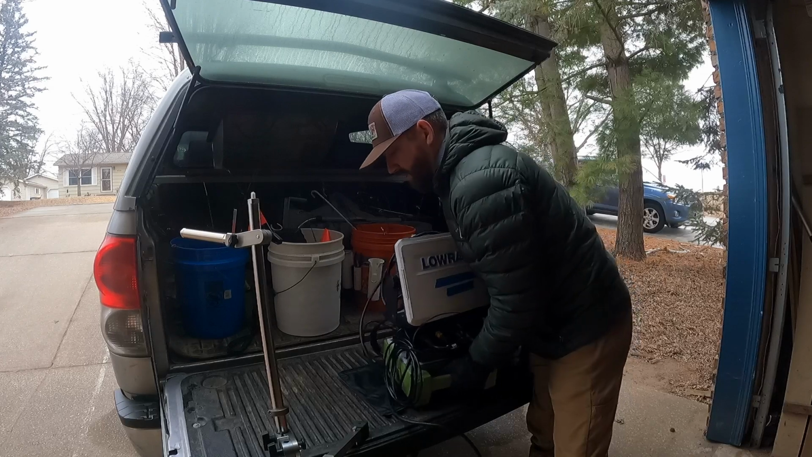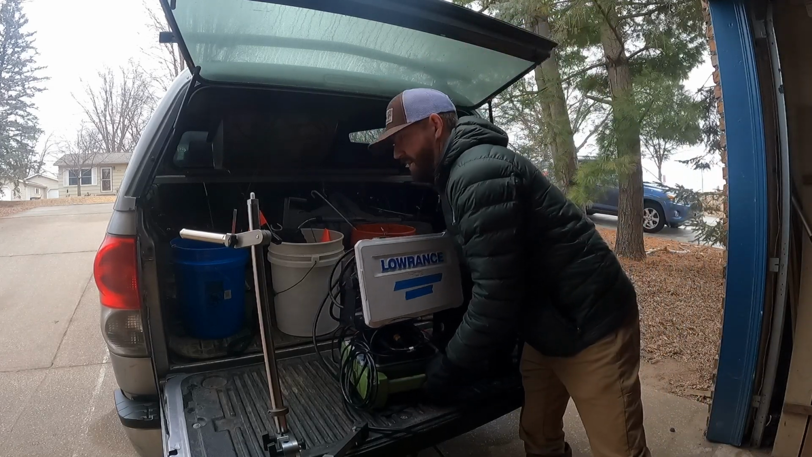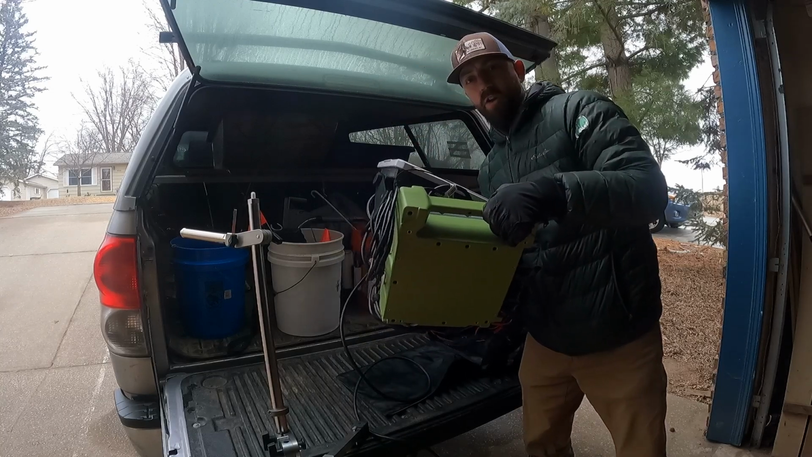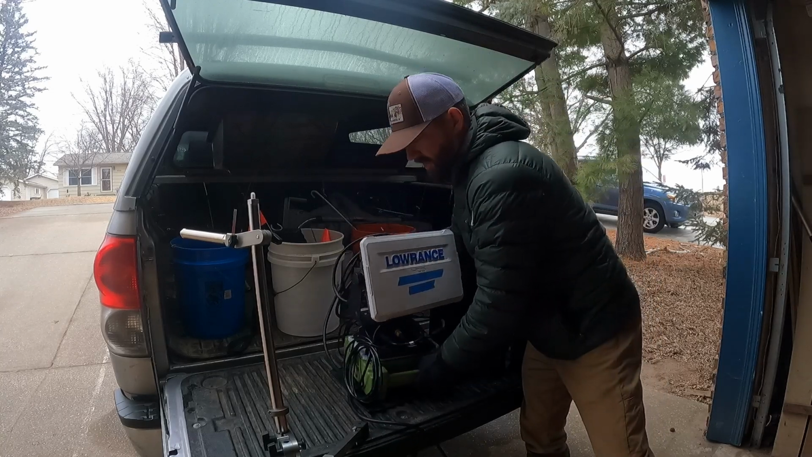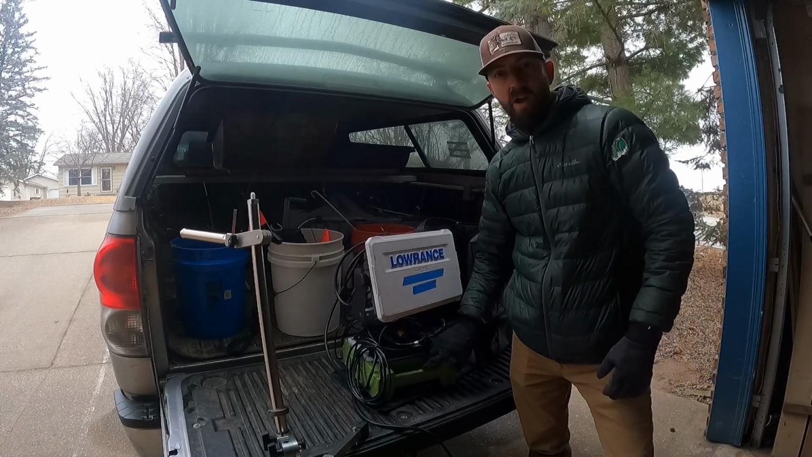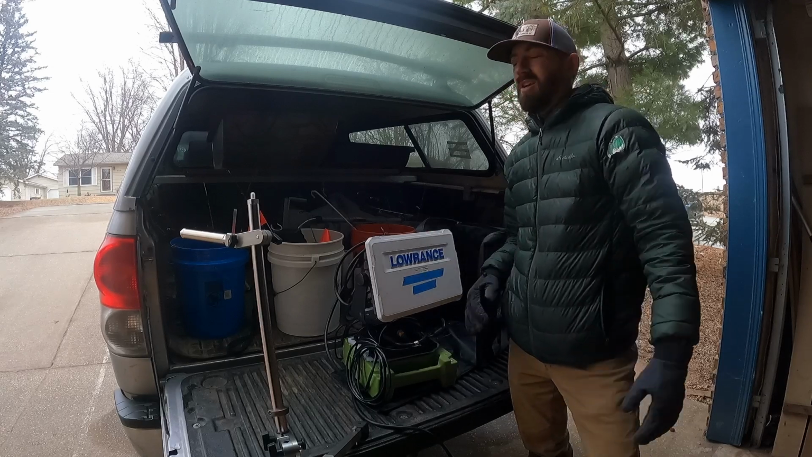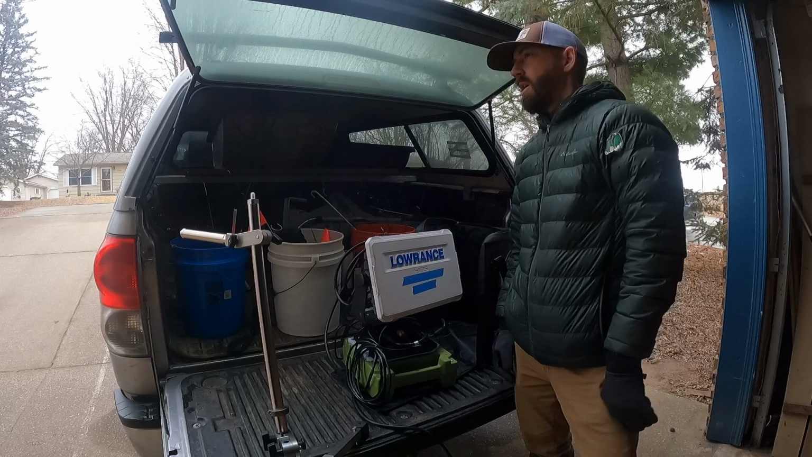Everything is in there. It's a 30 amp hour battery, which is awesome. You can see this actually has a handle on the front for carrying around that battery, which is really one of the big reasons I got this system. It's a 30 amp hour battery meant to run the Active Target live units. Runs it for about 7 hours is what it does.